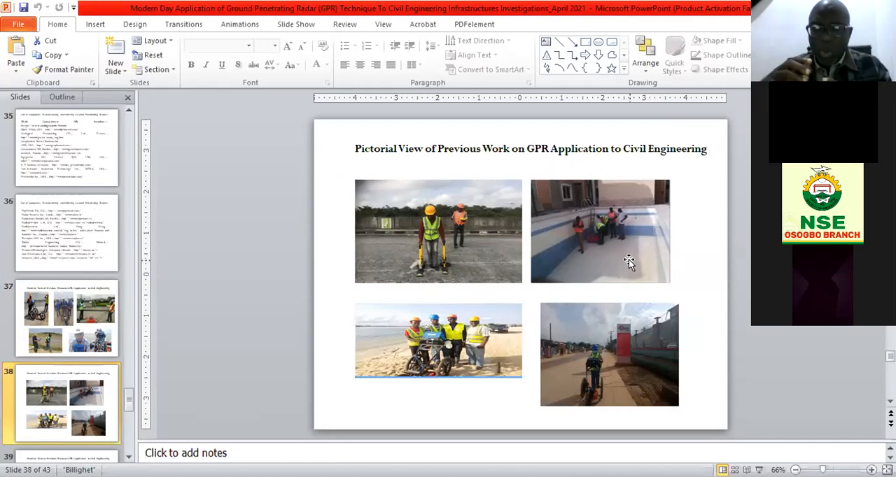There's a swimming pool. We were given a scenario that no matter the volume of water they pump into the swimming pool, it is never filled up. So we had to bring our equipment to scan the swimming pool, and we were able to know what the problem was, and solutions were provided using our GPR equipment. And also the figure below here, the one is at Ikate Elegushi, and the one on the extreme right is at the Benin Medical Center in Benin City.